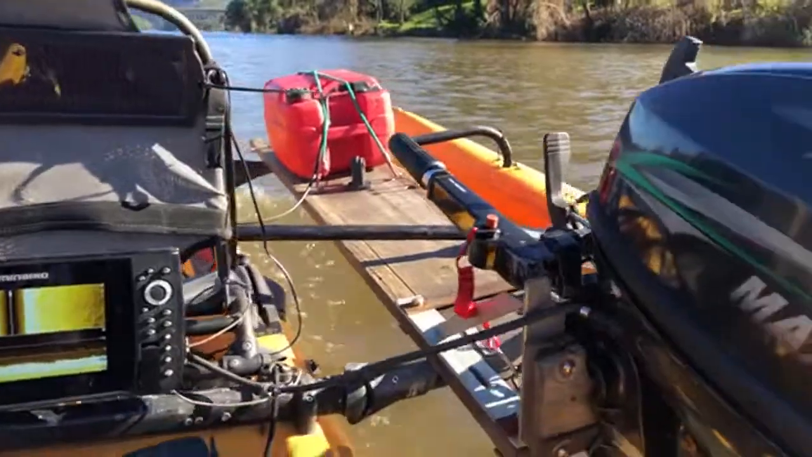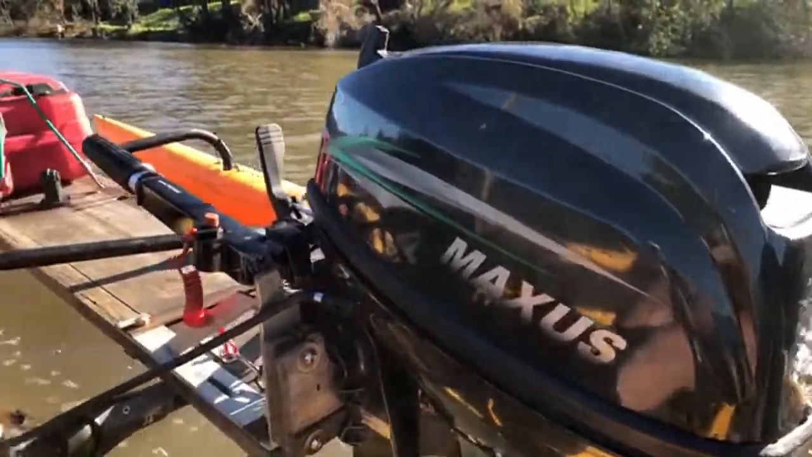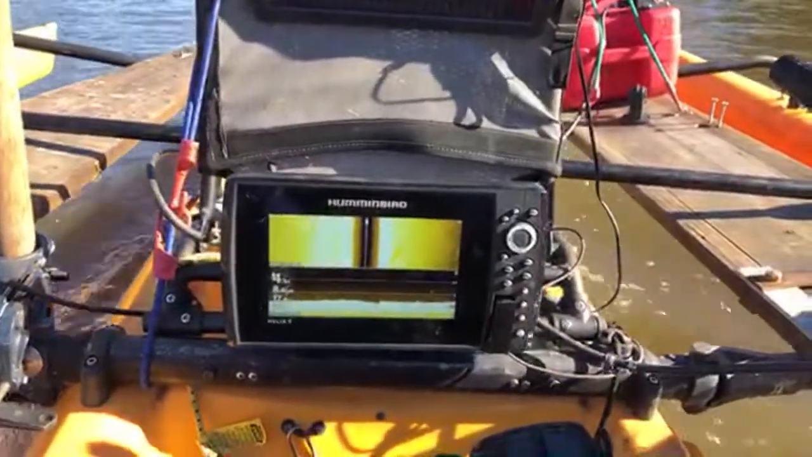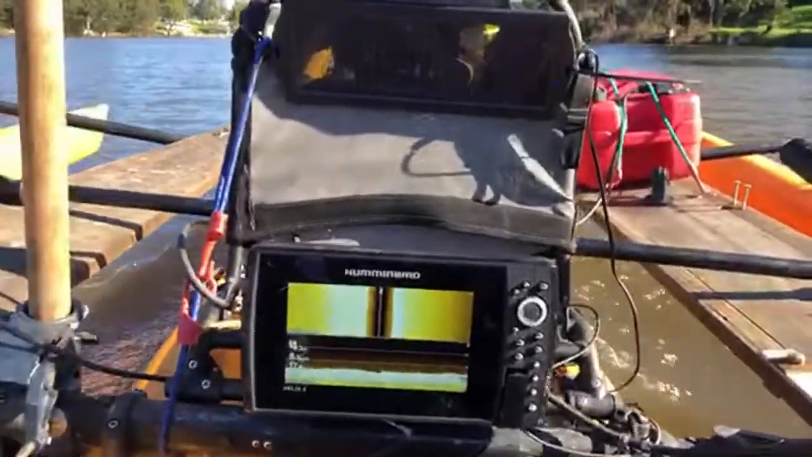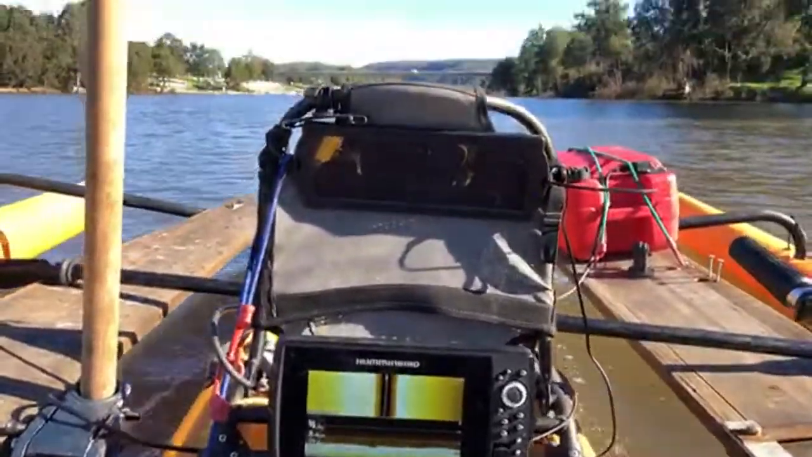Who makes the motor? Maxis. I bought it down at Hawkesbury quite a few years ago. It's just sitting in the shed. It's probably a little bit big for this job, but it chugs along the Hobie quite nicely.